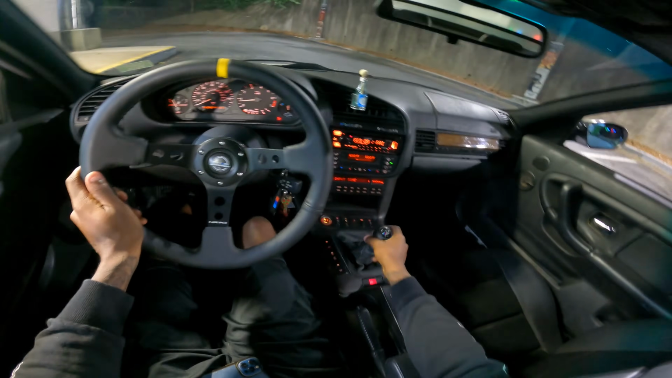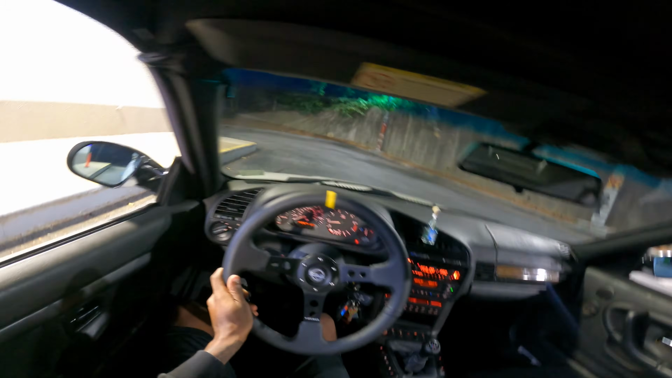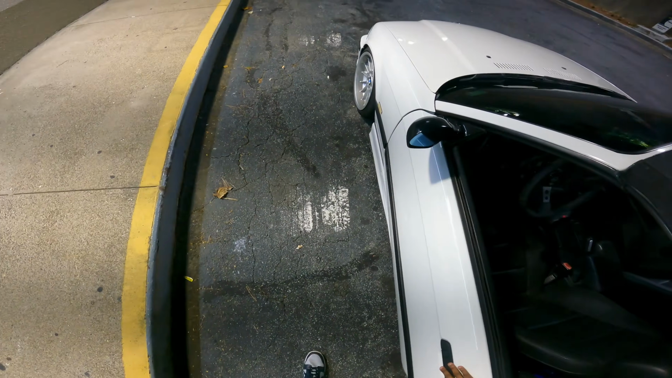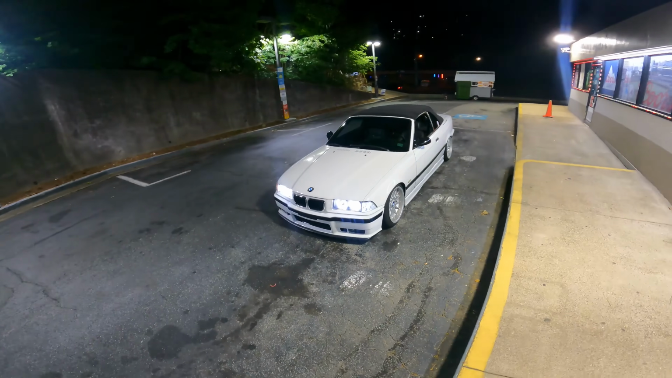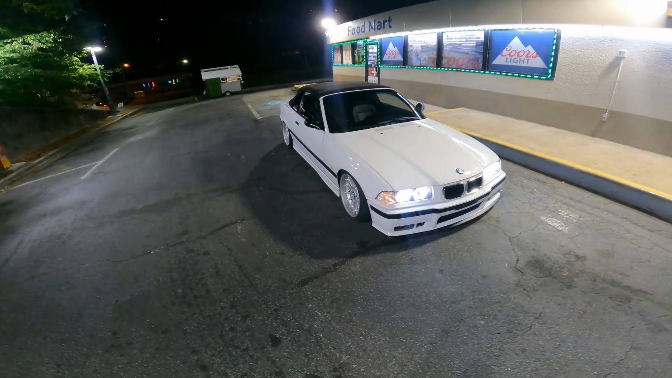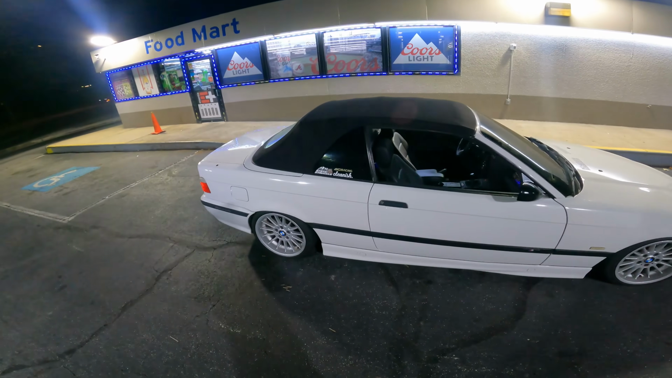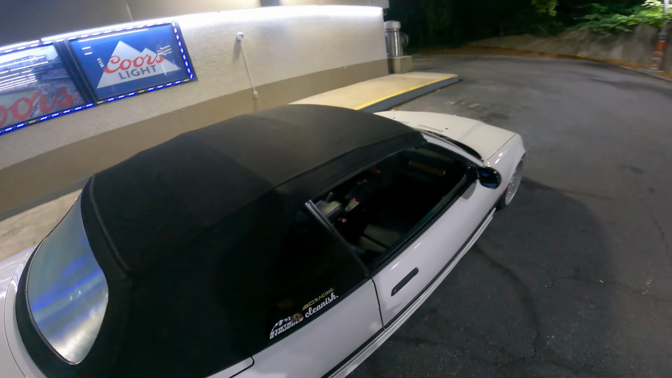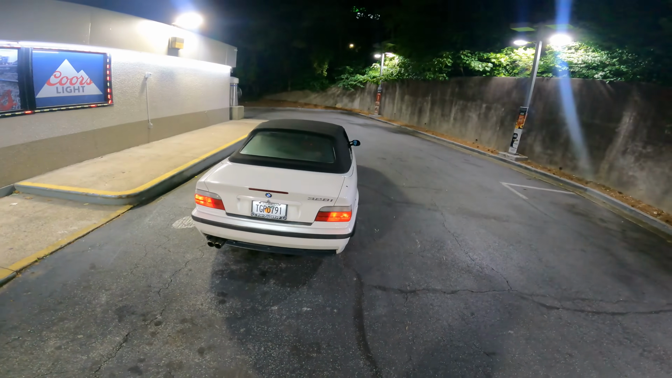Pull up to this gas station. Check out the vert from the outside. Can't beat that. E36, baby. You know we gotta rep the game. We got the BC coils on it, so why not? This thing's looking clean though.